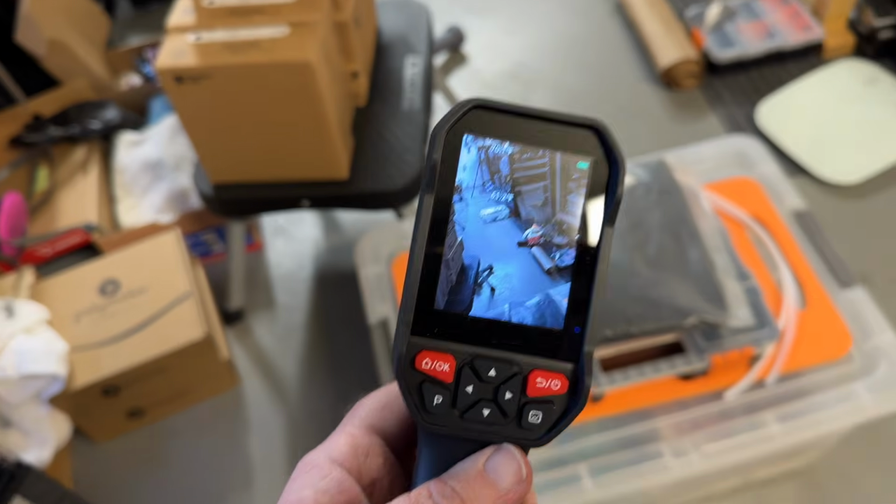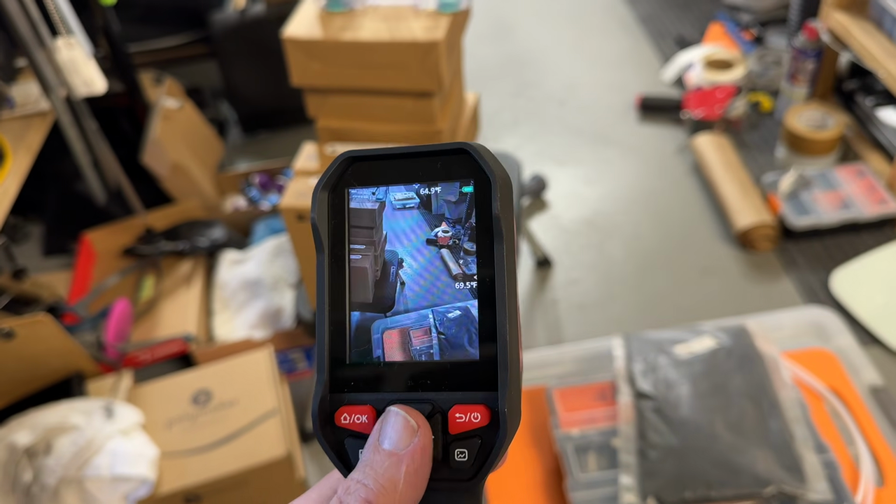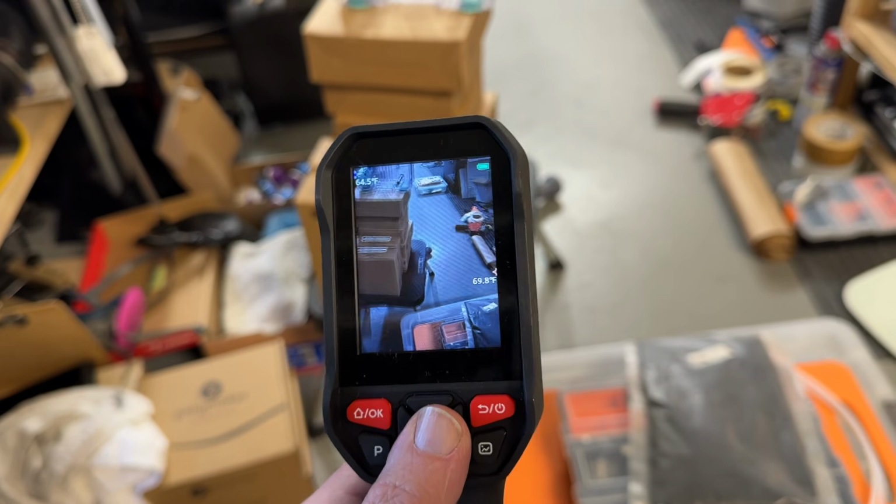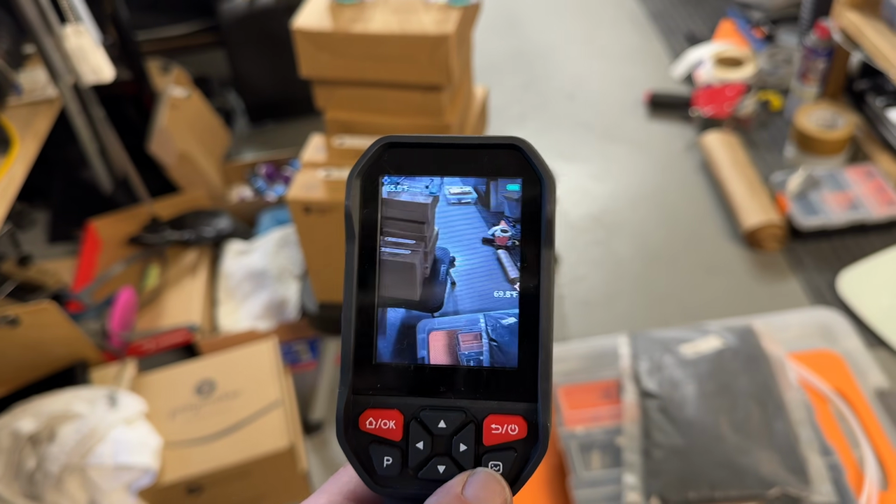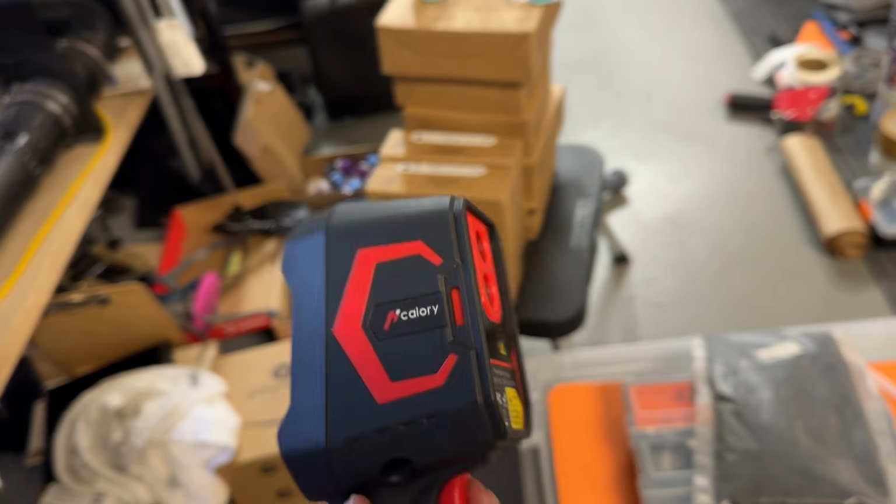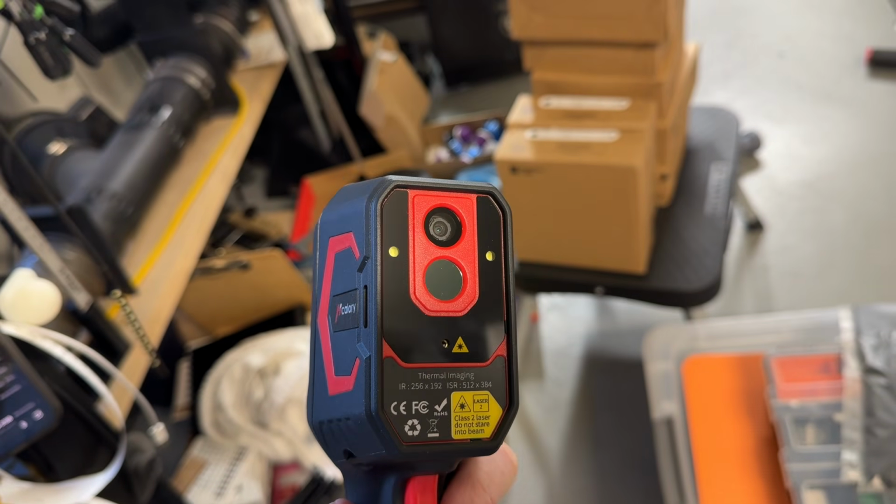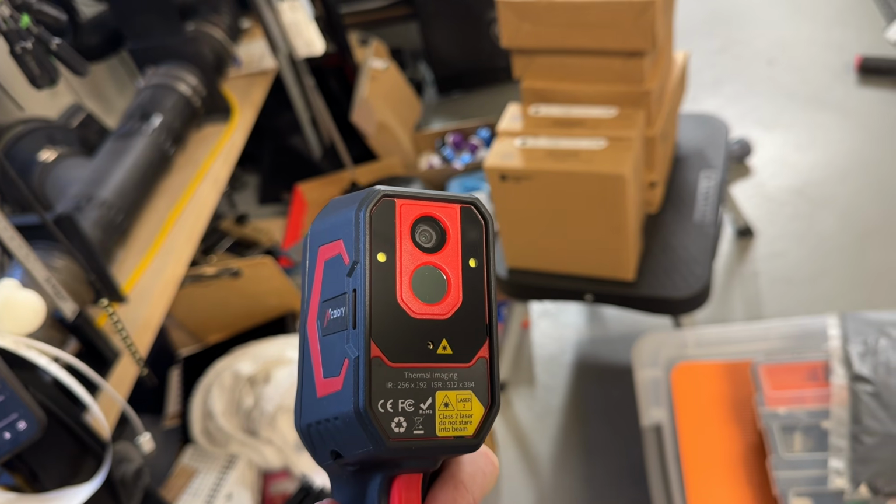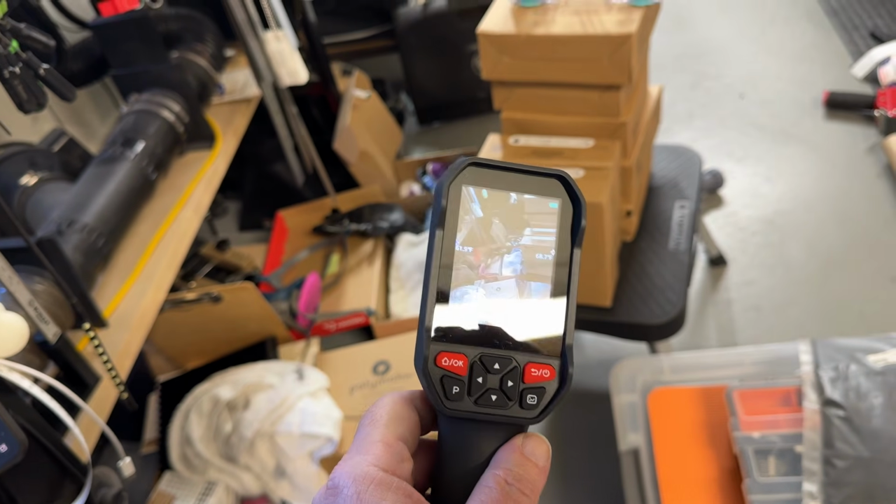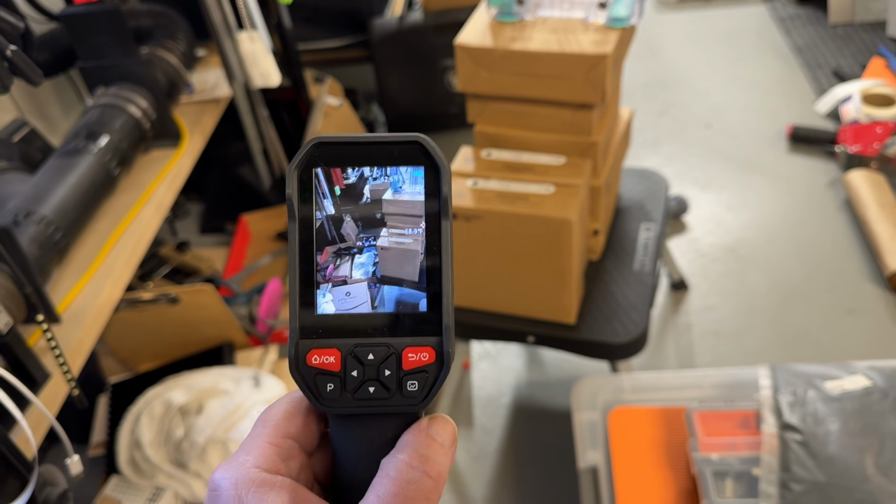A couple other really nice features. This one also has a laser pointer where you can use the pointer so you can have a visual reference of where it's reading the heat from. So that's another feature you can turn on. And it also has two lights in it. So see the two little dots to the right and left of the lenses? Those are LED lights. So if you need it for light or if you're in a dark place, that's a nice feature to have too.